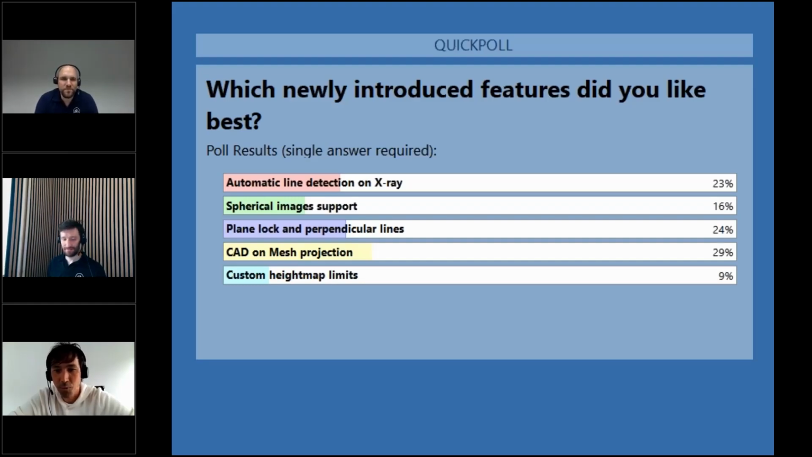So okay, we didn't mention, you can do the CAD on mesh projection on a full 3D mesh or your digital terrain model, so a regular grid mesh. So it works on both, of course. And if contour line simplification, for example, was your favorite option, please let us know in the comments. We only have 5 options here. Platform limitation. Good point.